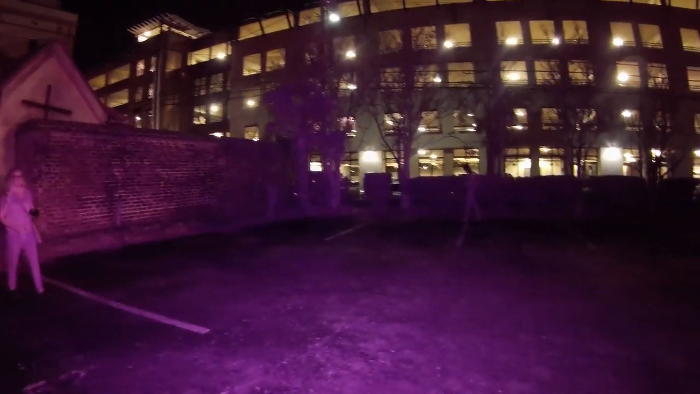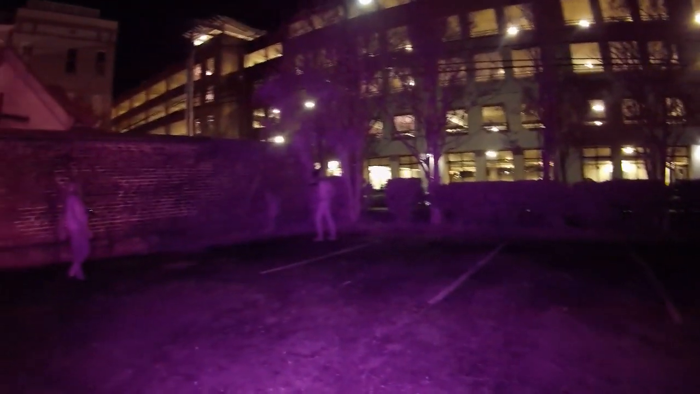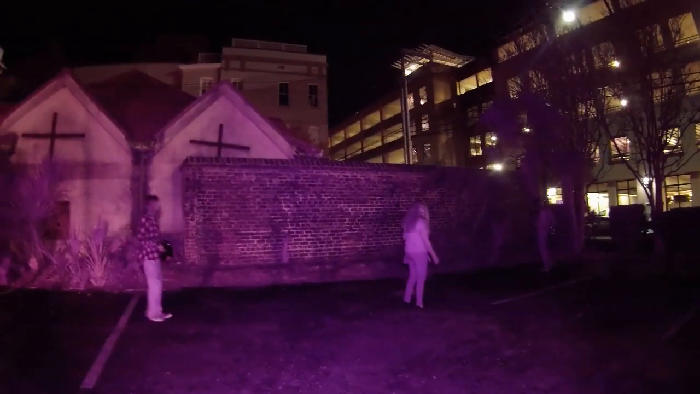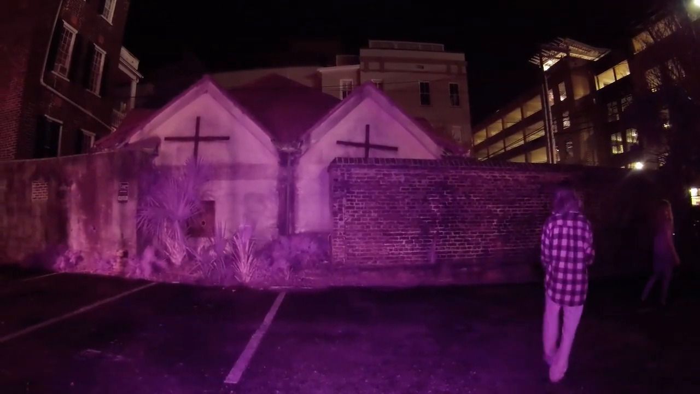What does yours look like? I'm glad I'm having a good eye night.